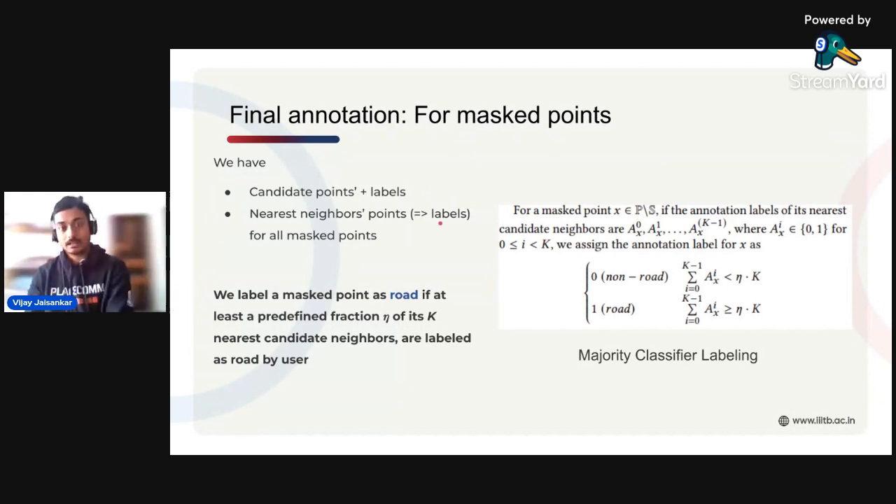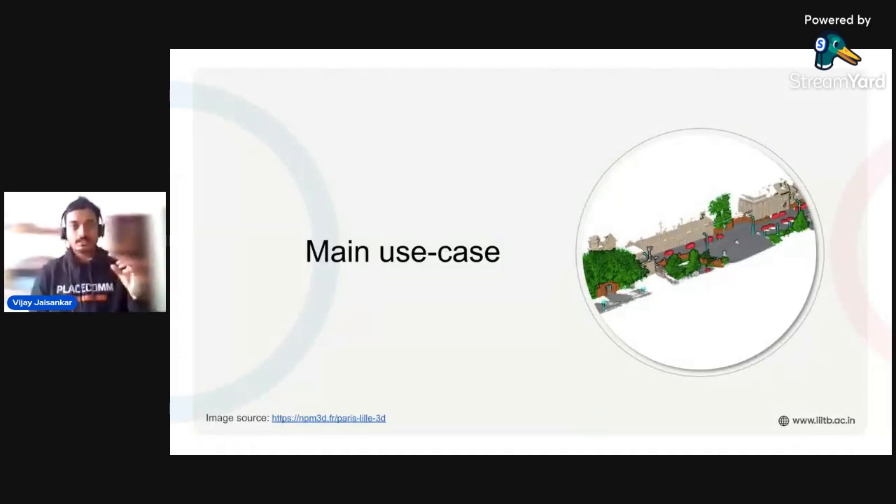So once we now have a system to generate candidate points, we compute all the nearest neighbors, and we use only the candidate labels to get the labels for all the masked points. Now let's look at the main use case of our system SuP-SLiP.